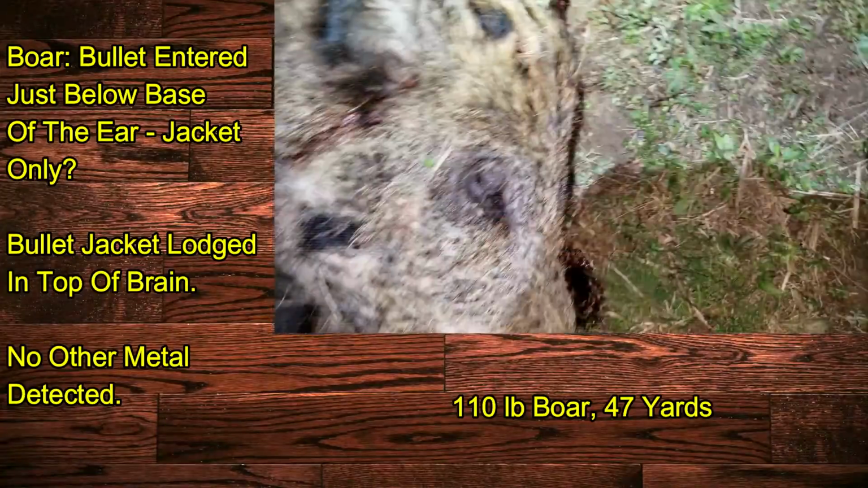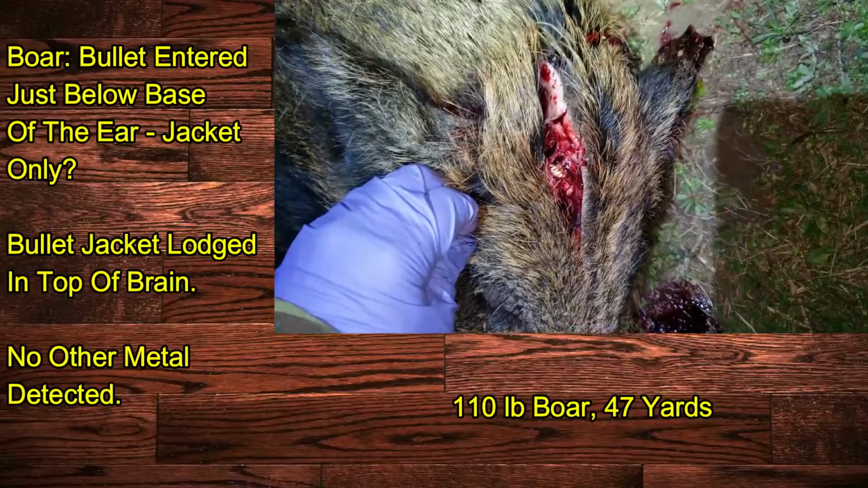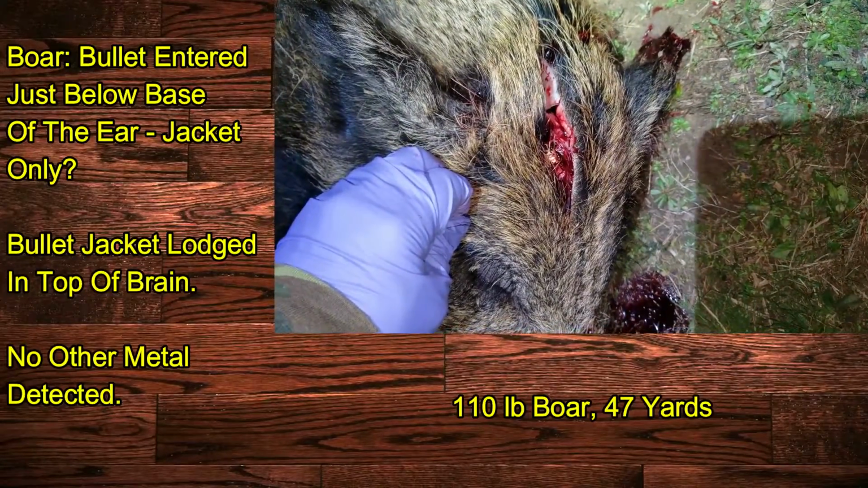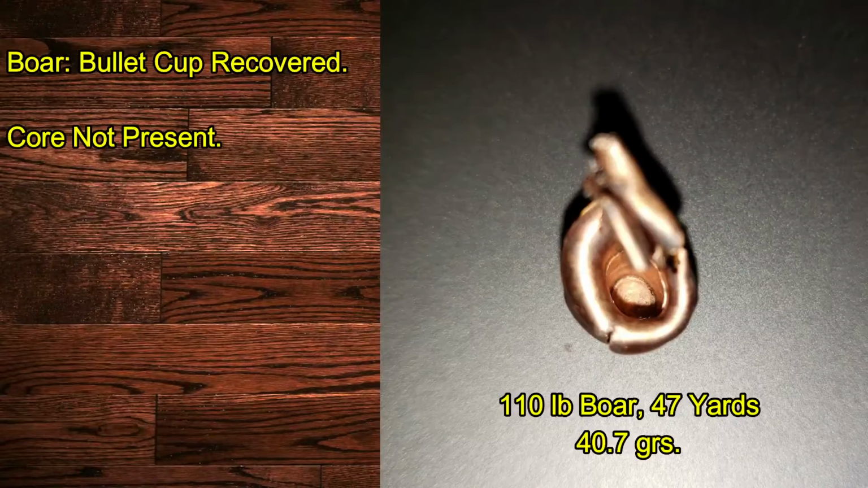So I sliced open the skull, revealing a bullet fragment. This was the only fragment recovered, and it turned out to be just the jacket of the bullet with no core present.